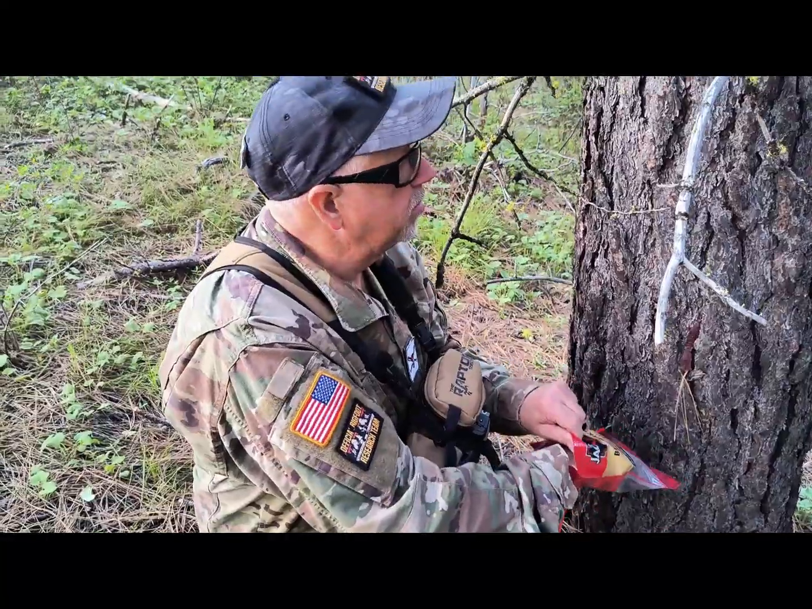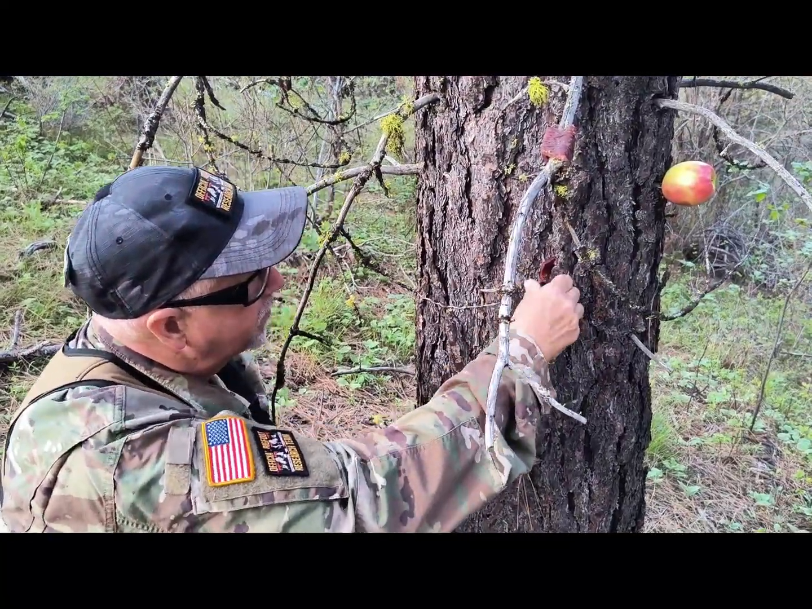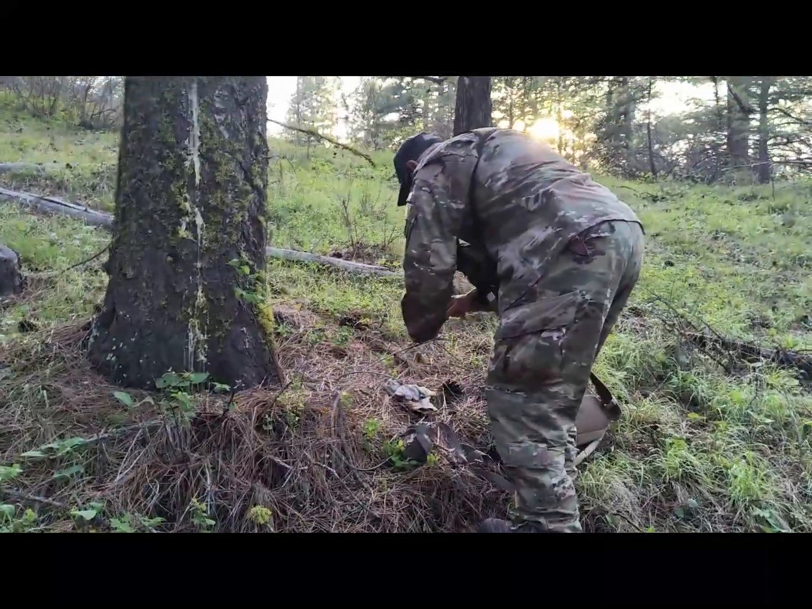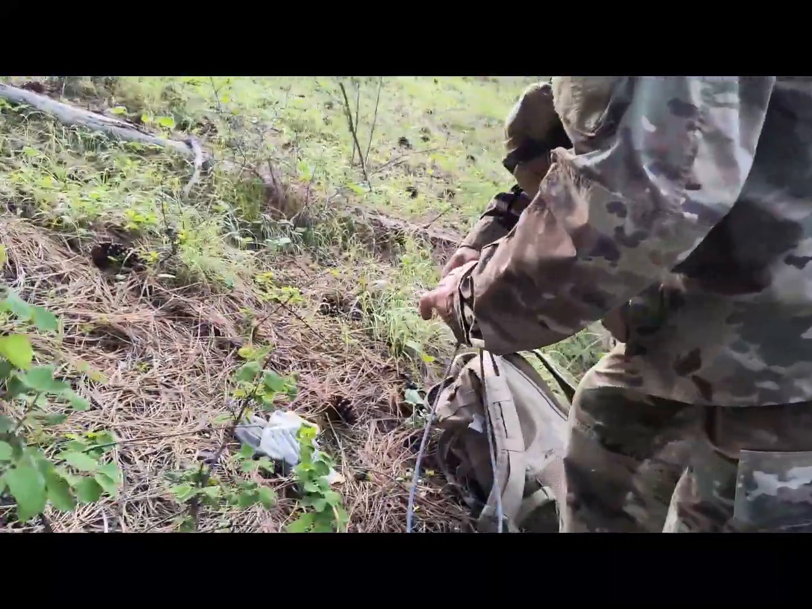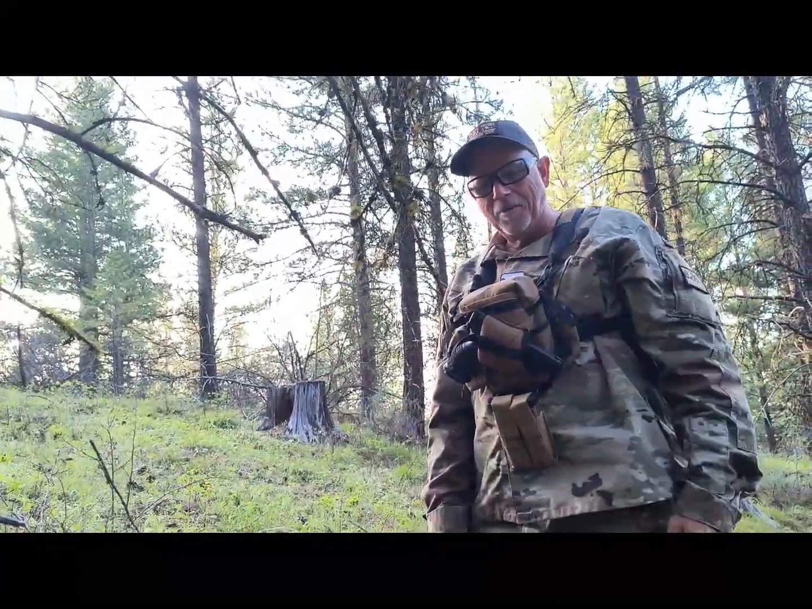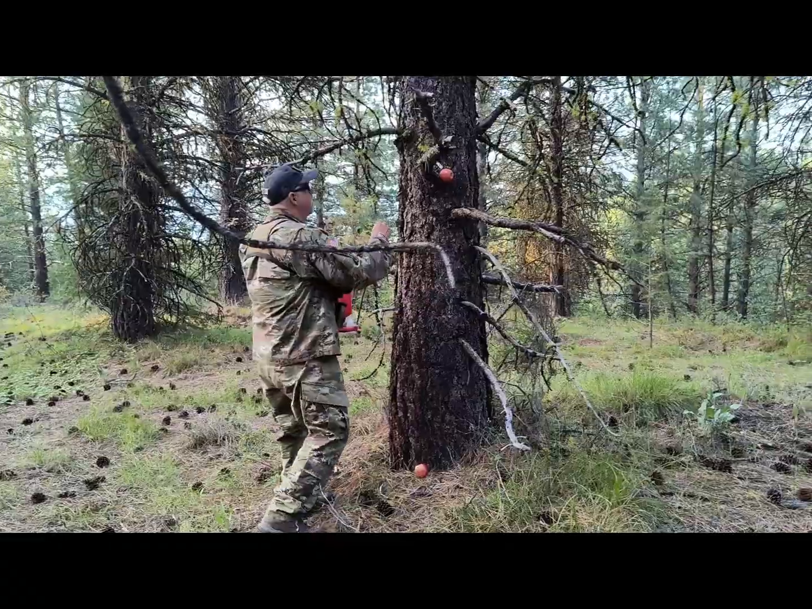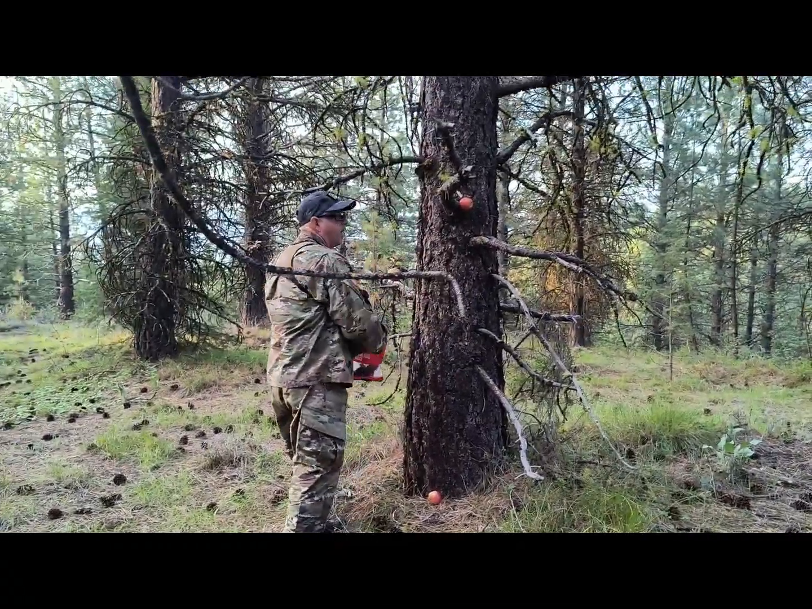I'm going to put another little piece right in here. Well, I have keys. Yes. Watch this maneuver. Keys, pocket. What if Bigfoot is a vegetarian? That's why we have apples.